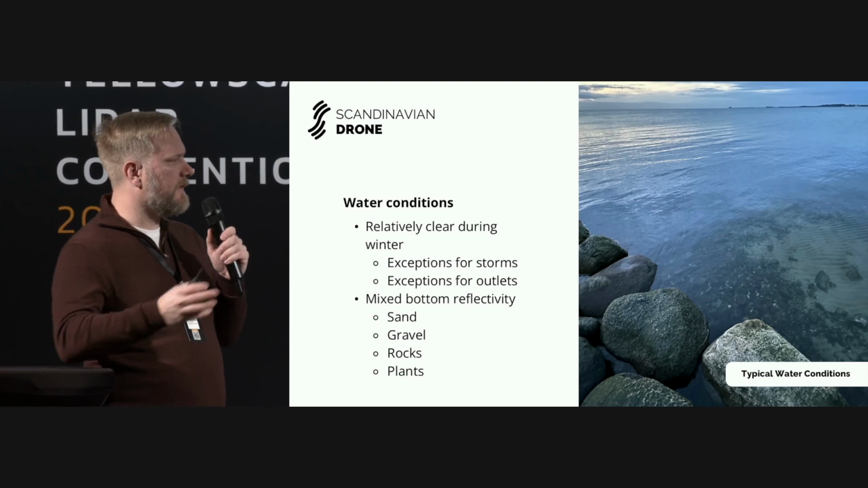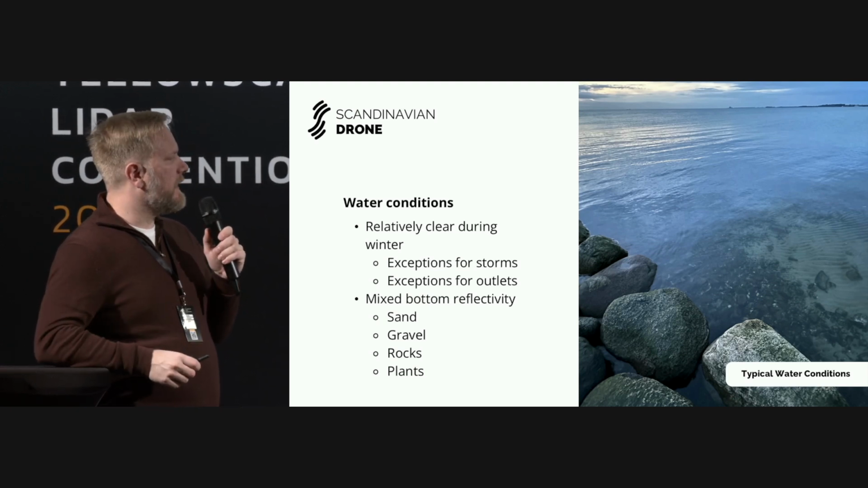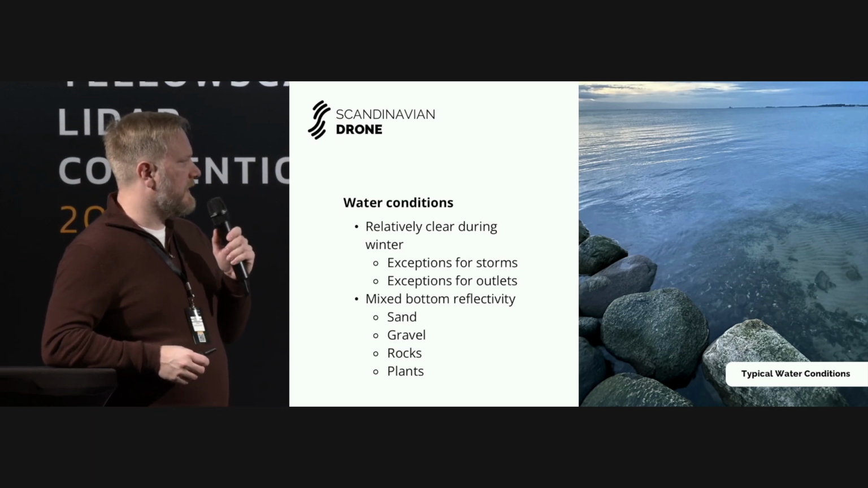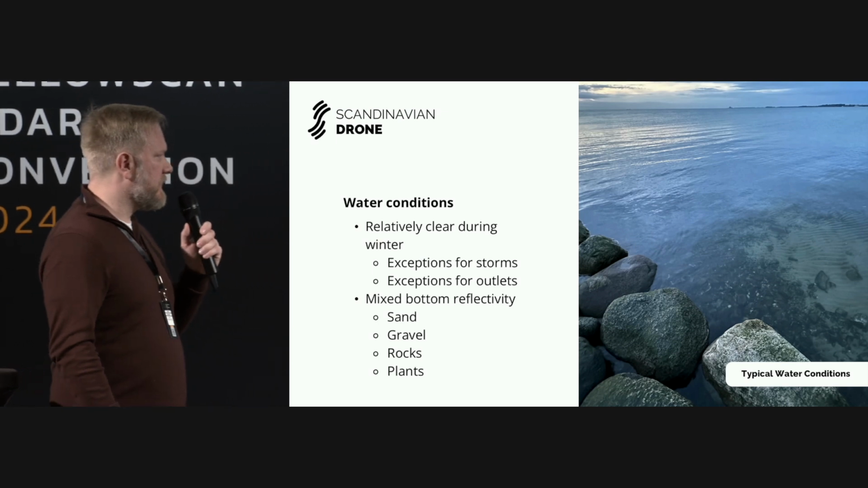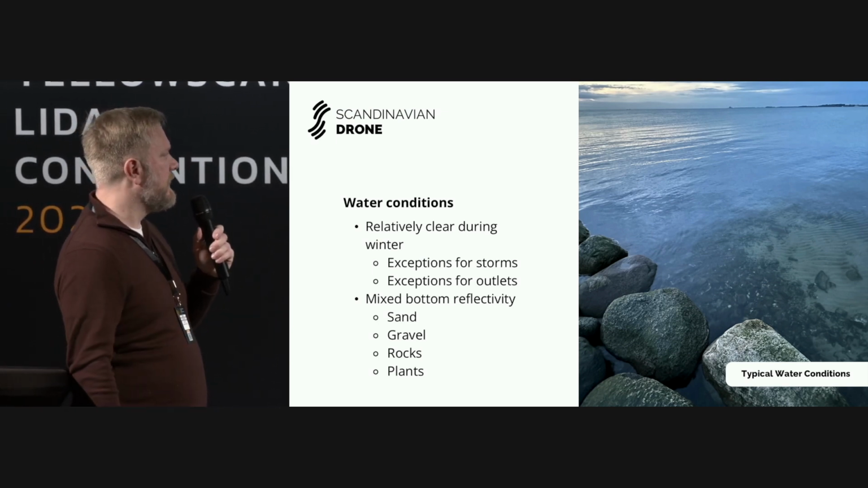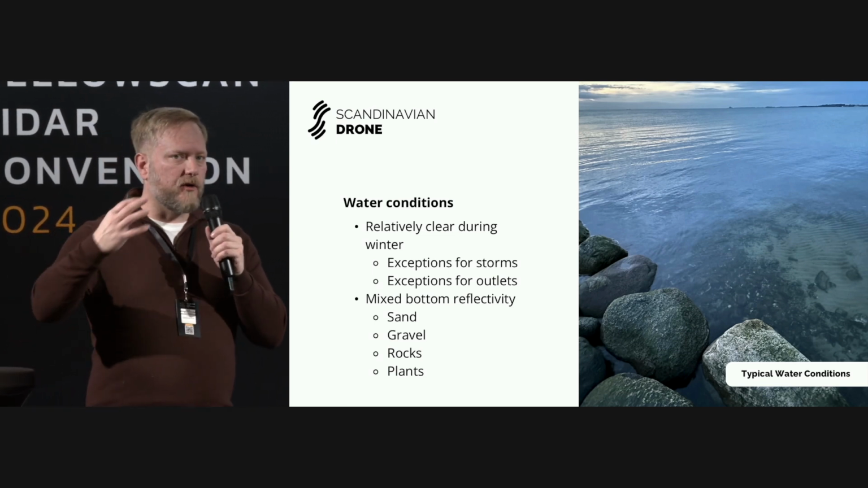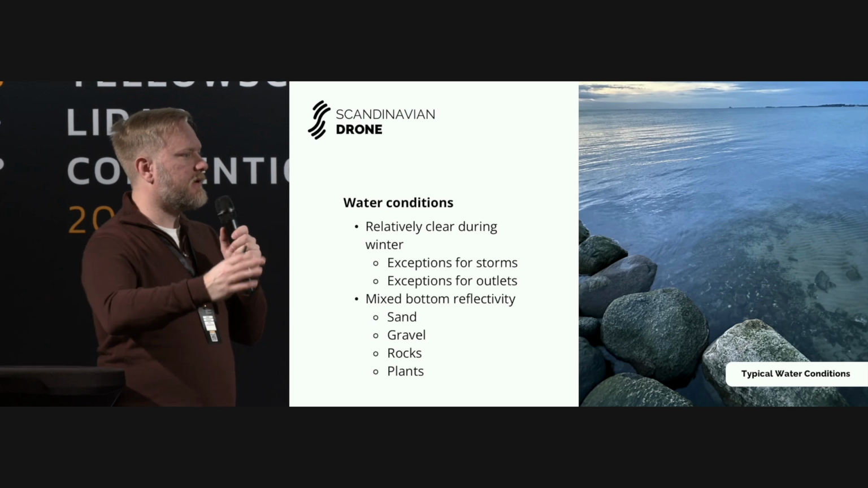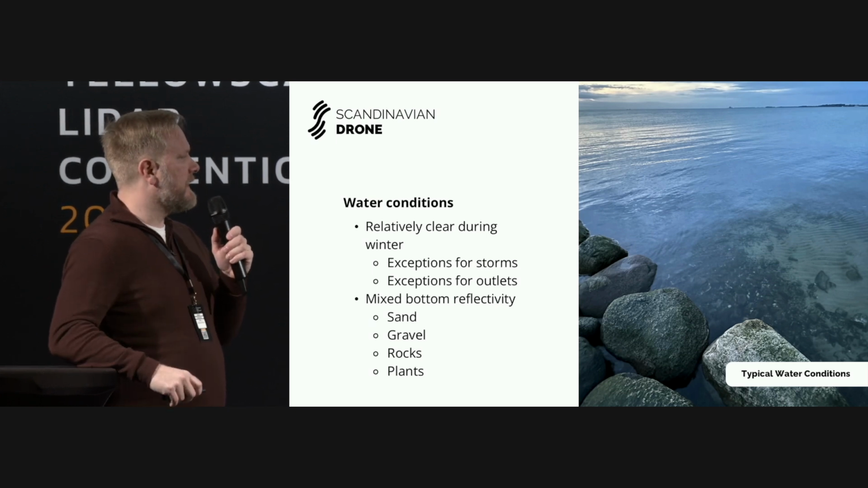And all of that, of course, is going to be very important for getting returns, not only the turbidity, but the reflectivity of the bottom. So in most cases, it can be very clear unless you're having storms or you have, for example, rivers and things like that pulling out a lot of sediments into the water.